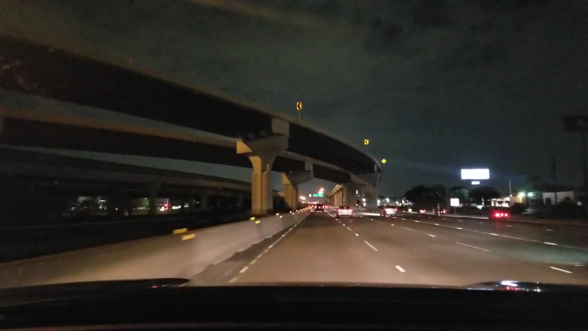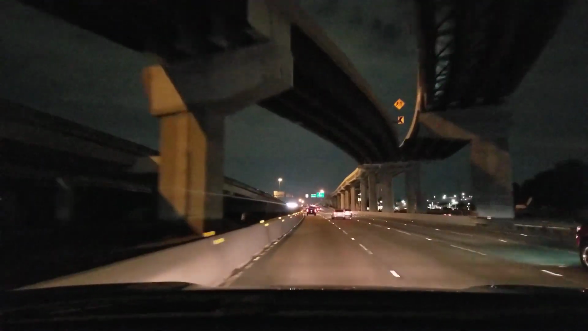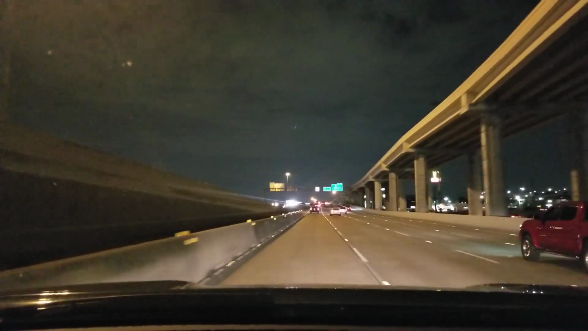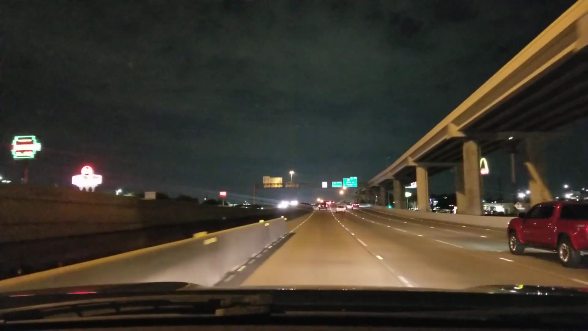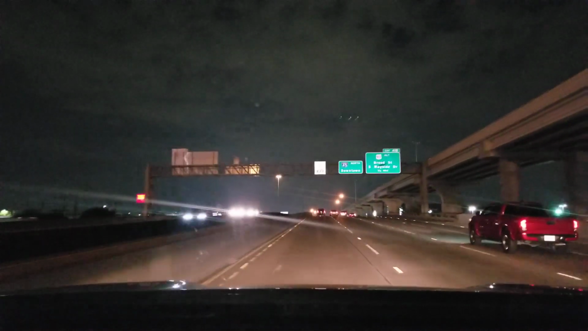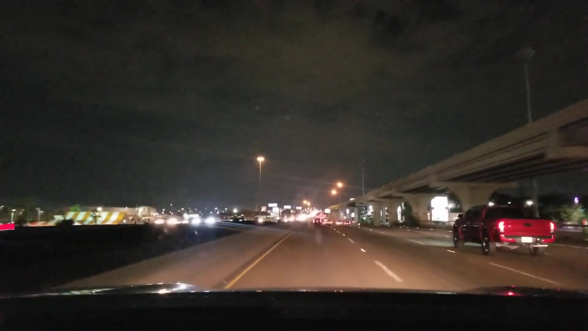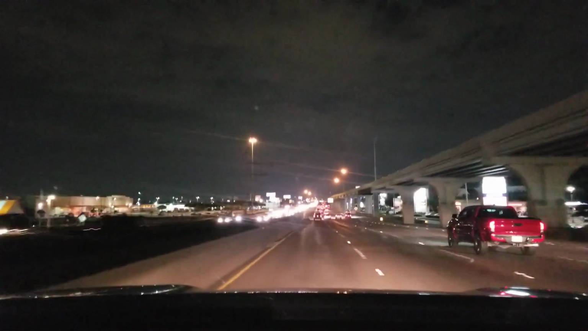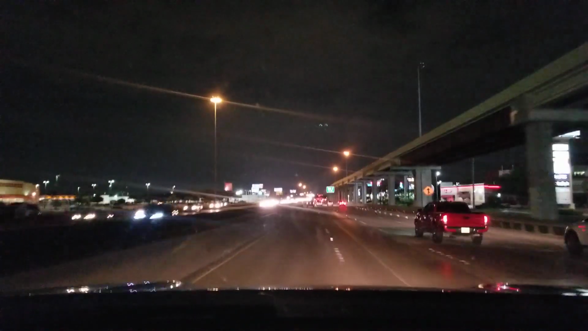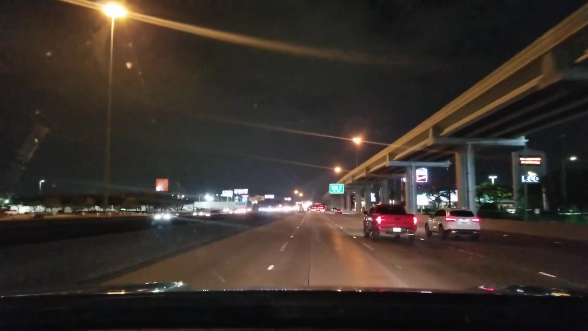By the way, this is Gulfgate. Now, with this new freeway over us, you can't even see Gulfgate anymore. It's over here on our left. Is this connected to Beltway 8? No. This is connecting 610 to downtown, 45. Because they never had a connection.